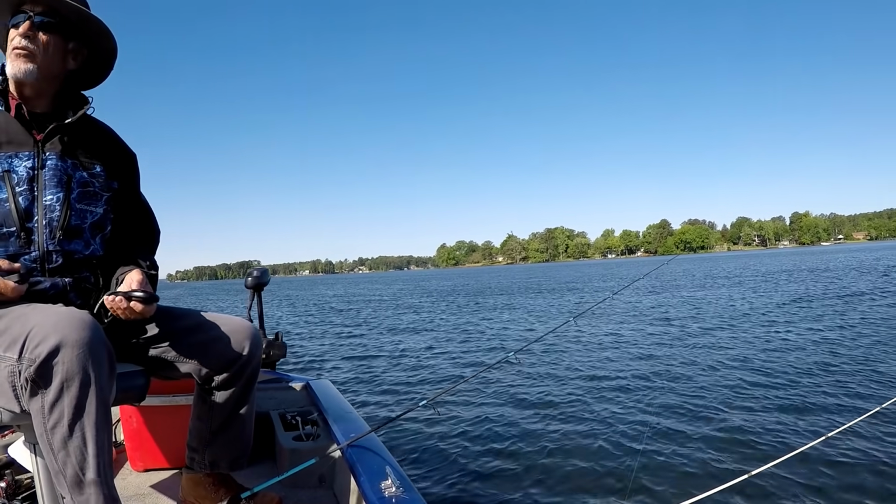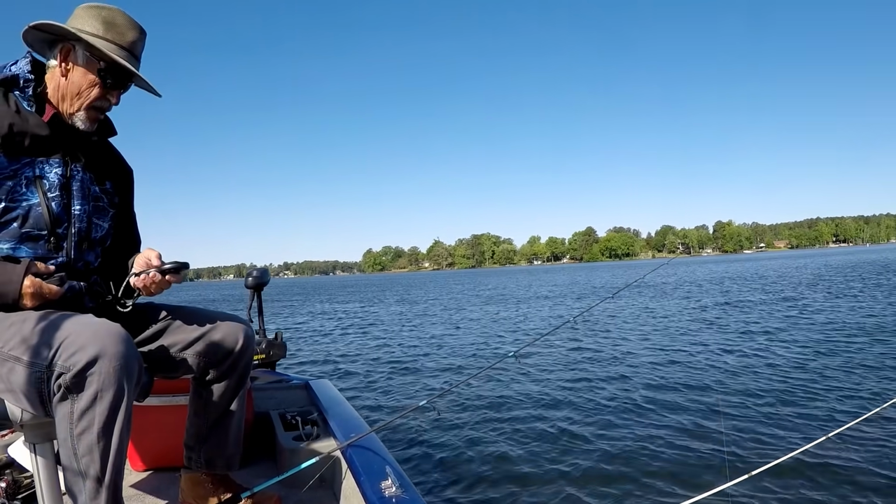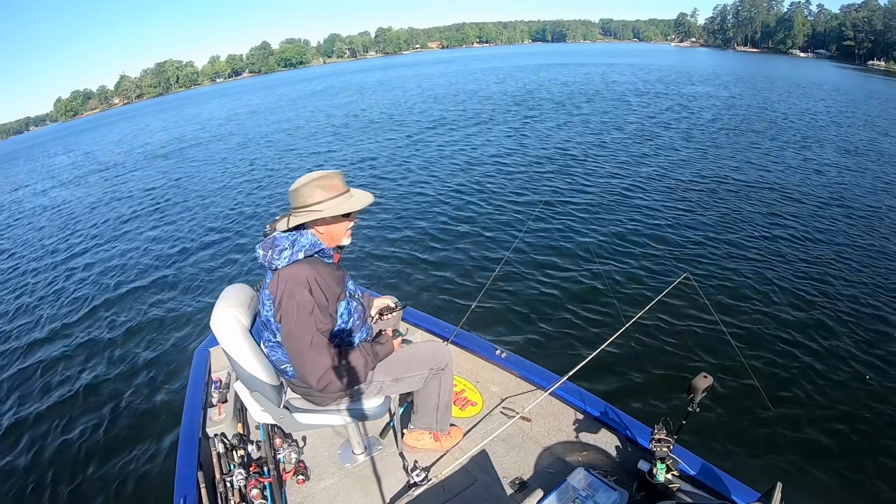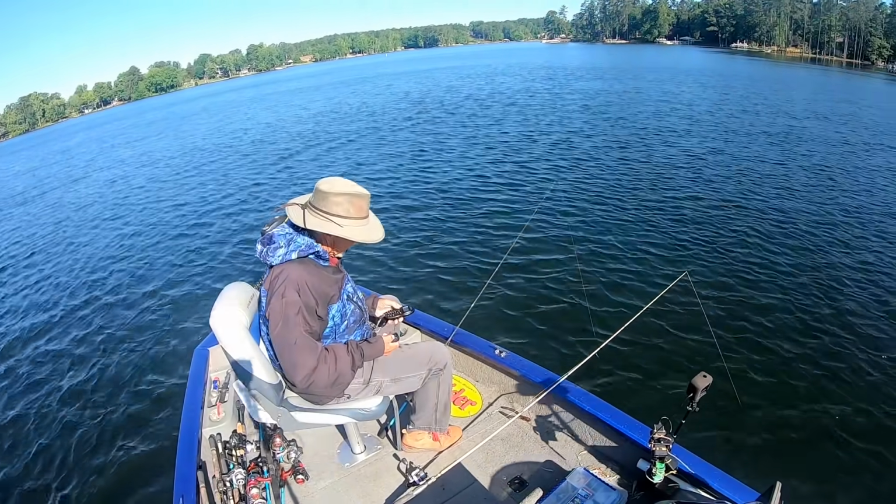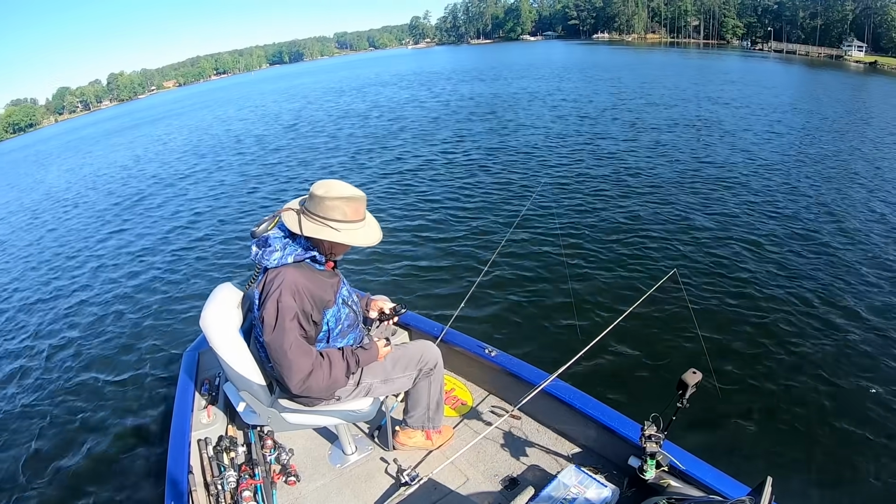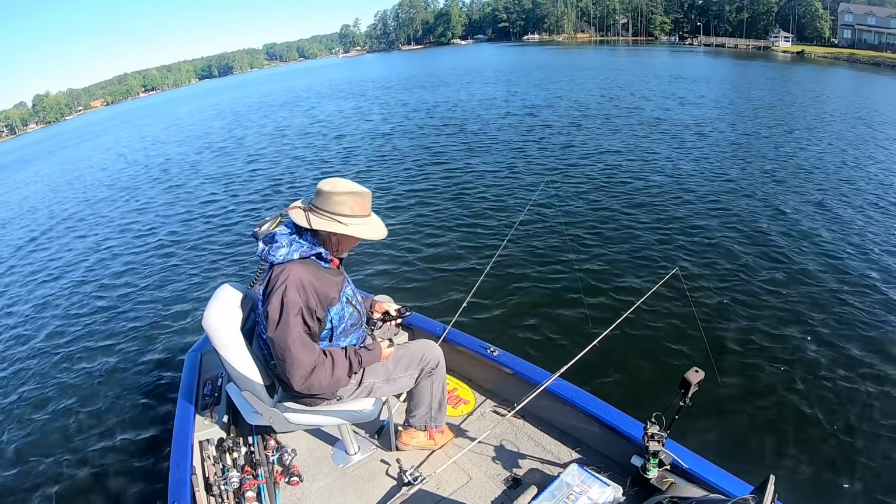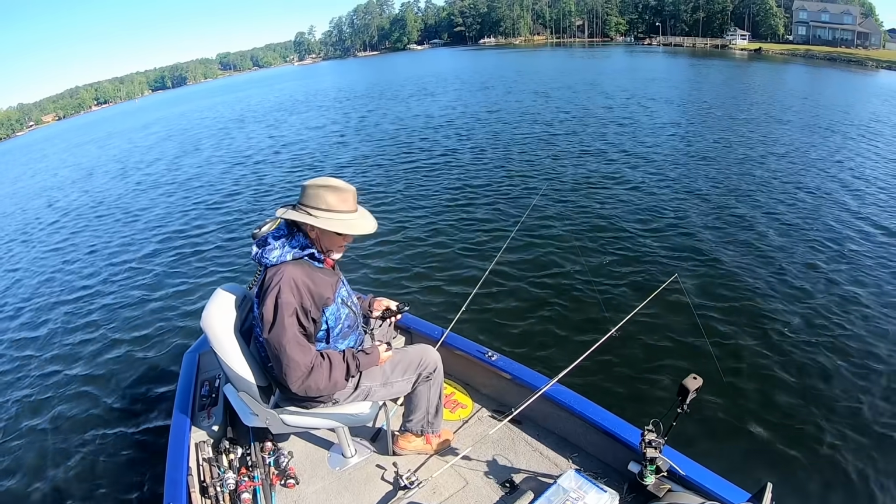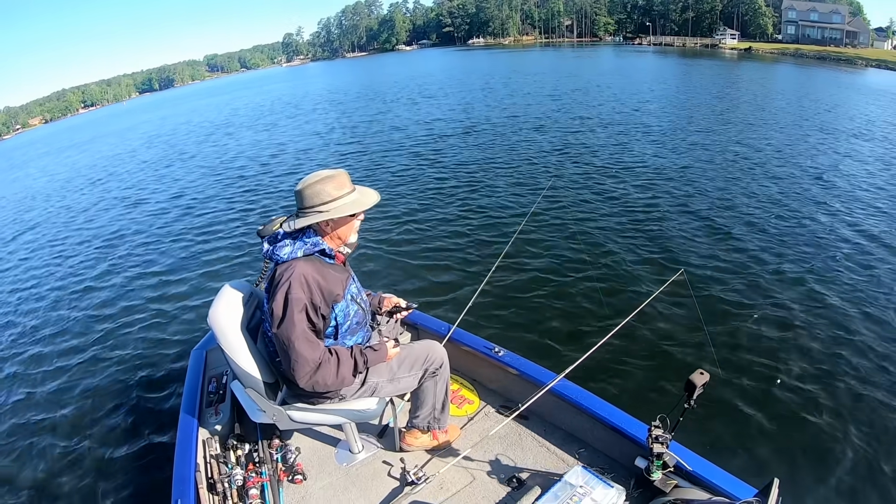Well, good morning, folks. Hey, the old fisherman back with you. We're out here, it's a cold front this morning. Cold, rained all day yesterday. We're gonna try to catch a few fish here this morning. We got some old minnows. I'm liking these minnows, but we're gonna fish with minnows and jigs today, is what we're gonna try. I don't know how good it'll be. We're gonna give it a shot.